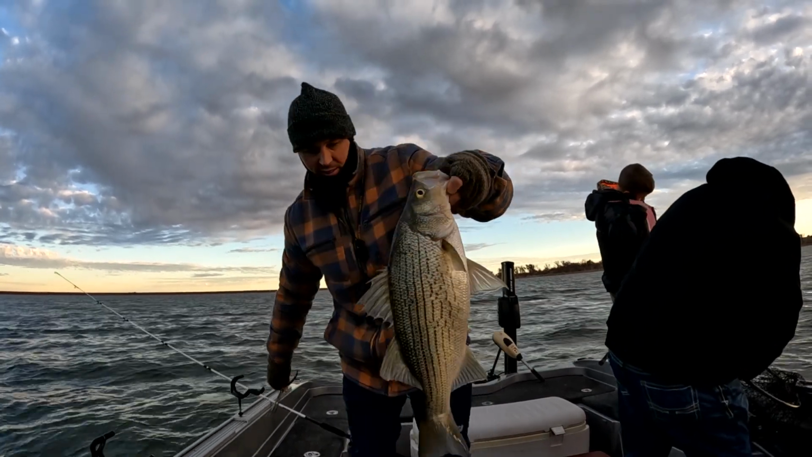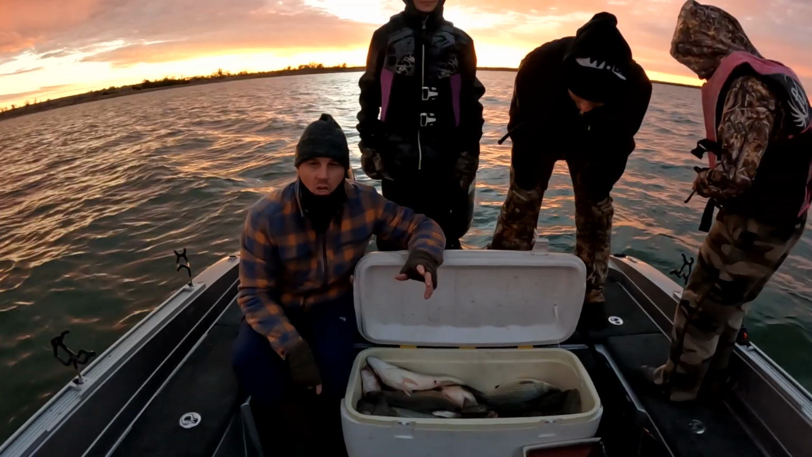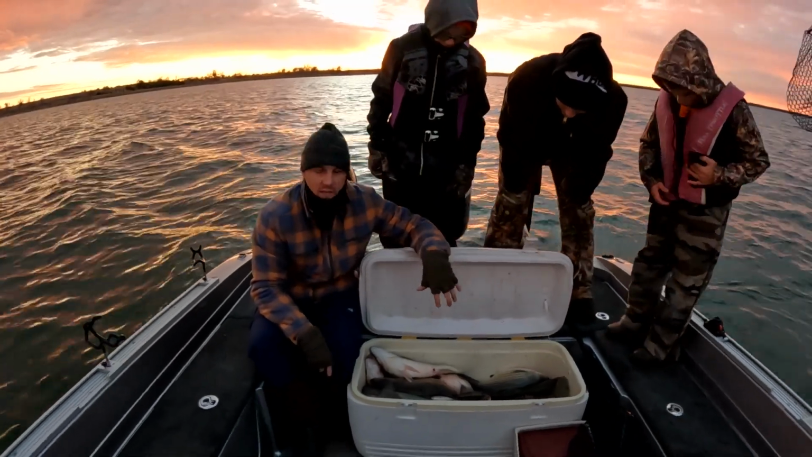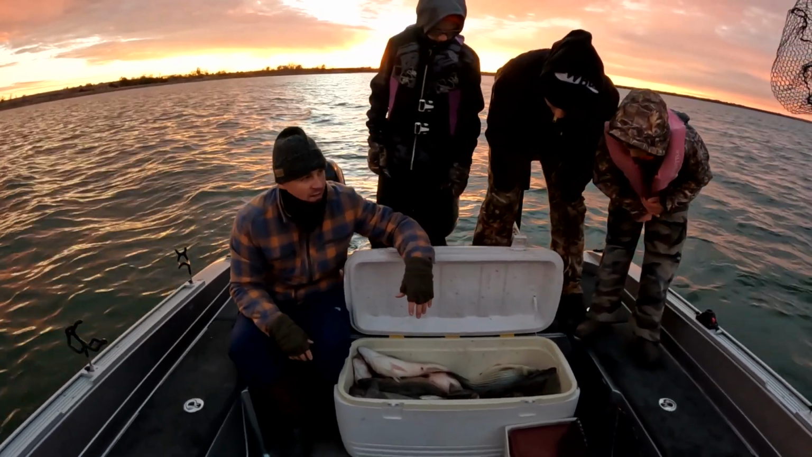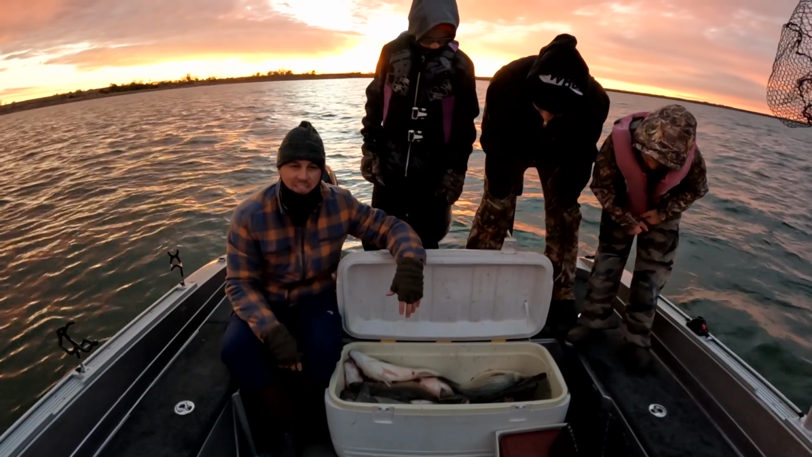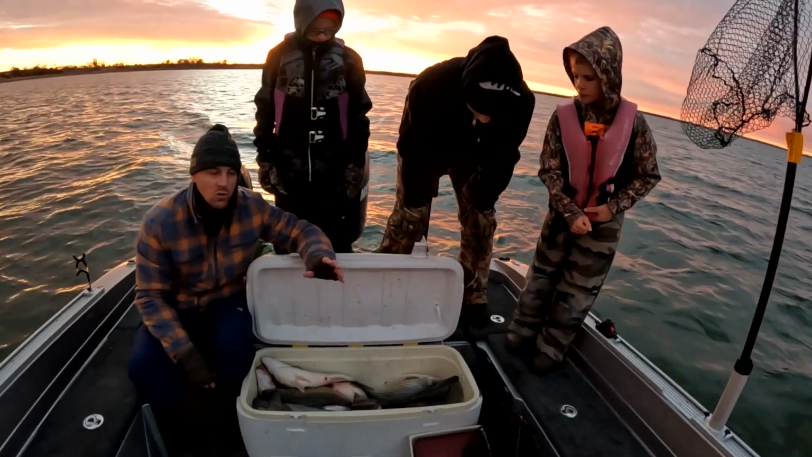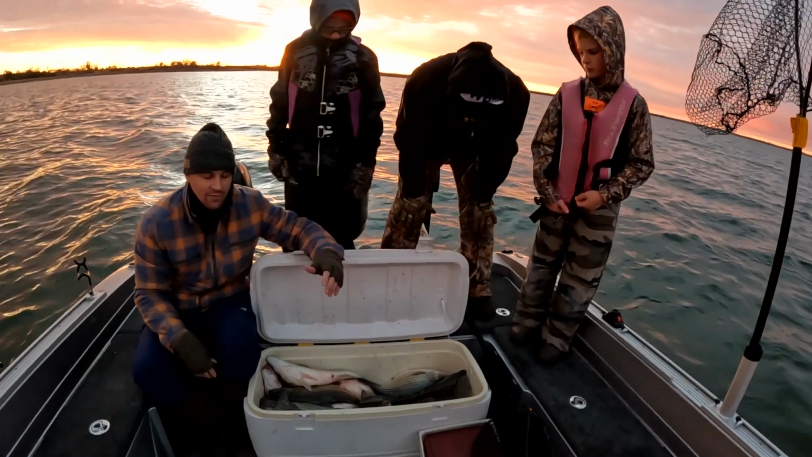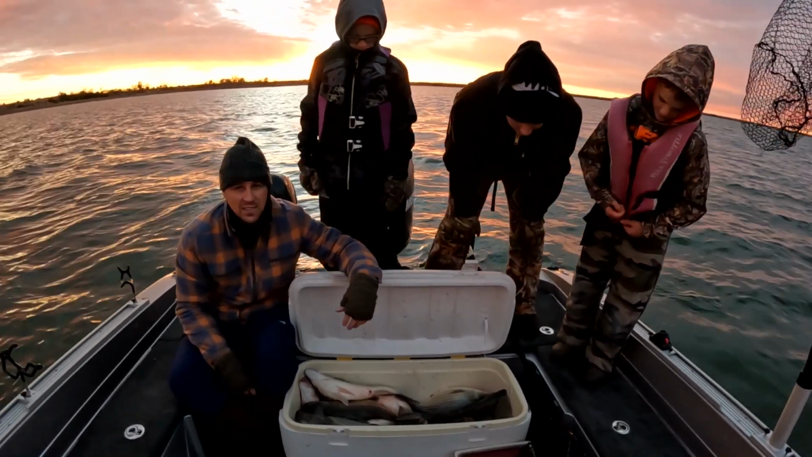Nice fish. Well, we're gonna call it a day, man. We almost filled up this 80-quart ice chest with really, really big fish. We did way better than what we thought. This is our first dead sticking of the season. We came out here just to scout. Most everything we caught was 6 to 7 cranks up. Awesome time out, guys. If you haven't tried dead sticking, you better do it soon.